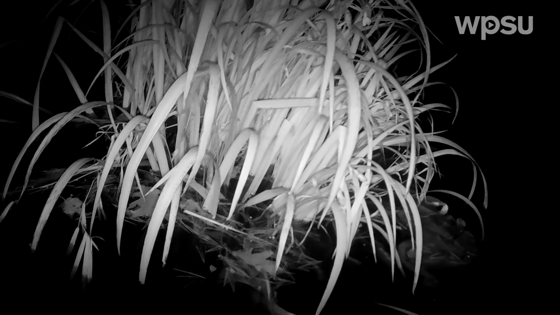Here we get a view of the tree's perspective as it's being taken down by the beaver. Unfortunately, I didn't get there quite fast enough to save the camera, but the beaver was nice enough to give us a close-up shot.